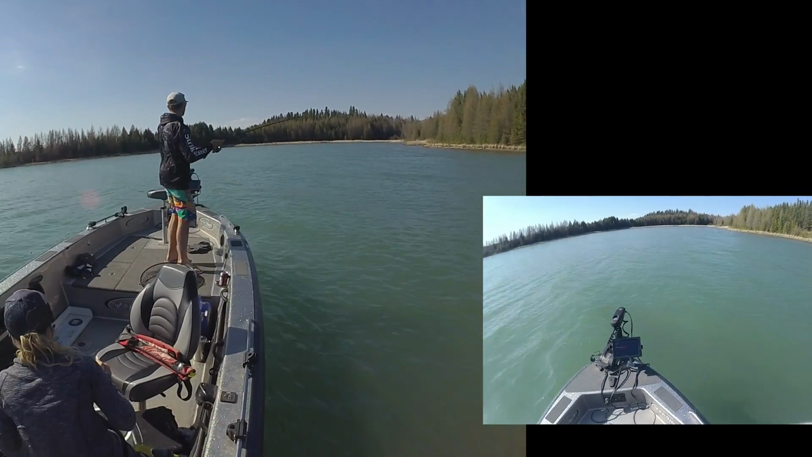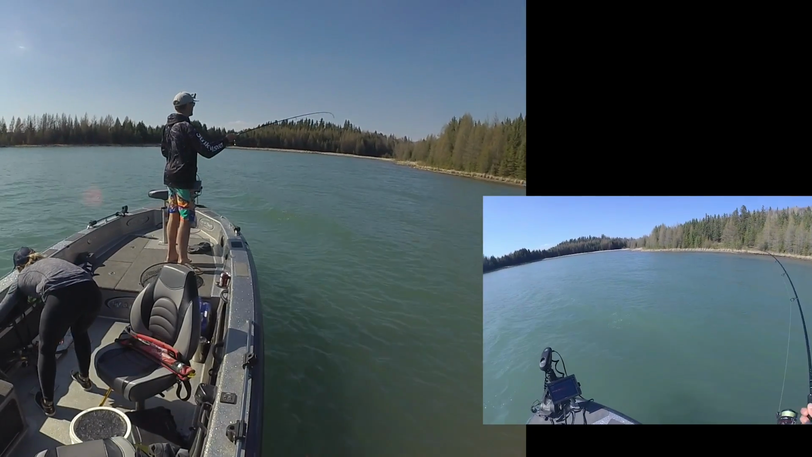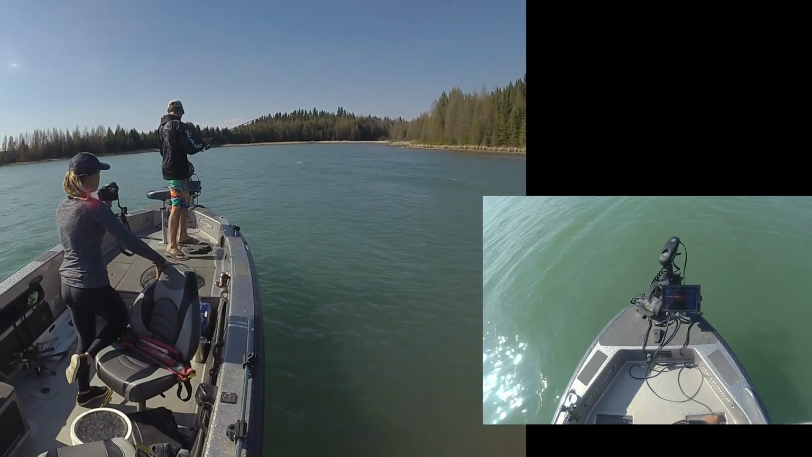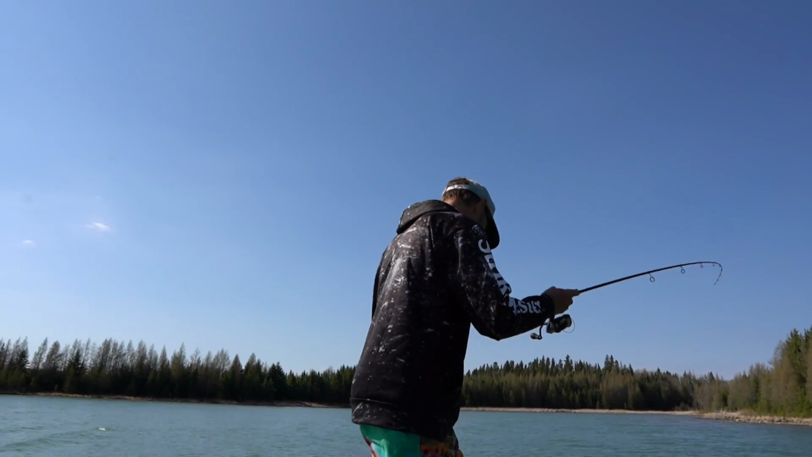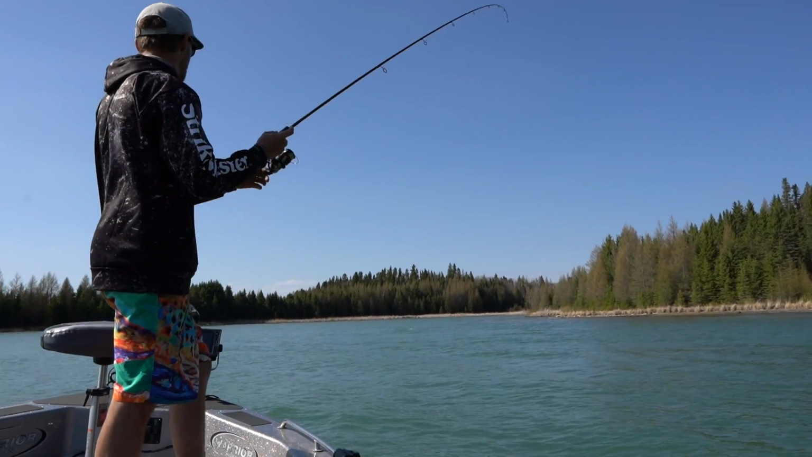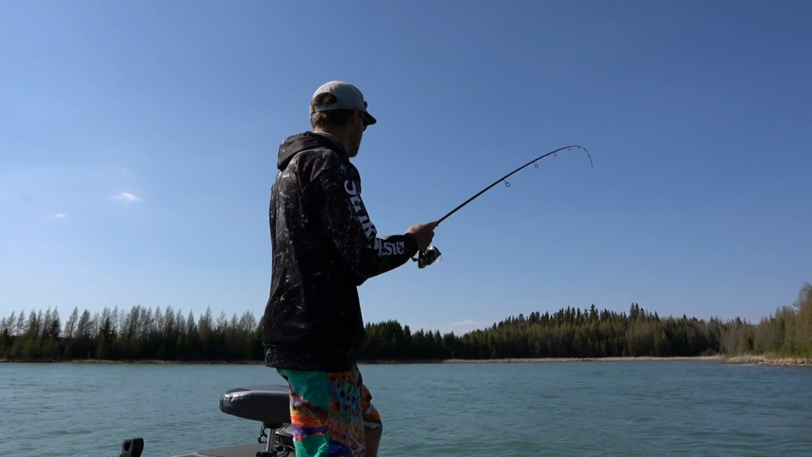Hello. What do we got? Literally, as soon as I sat down and munched on a cheesy, it's cartwheeling like crazy. What is it? It's on the surface. Oh my goodness. Super red fins. Oh my goodness. Orange fins.